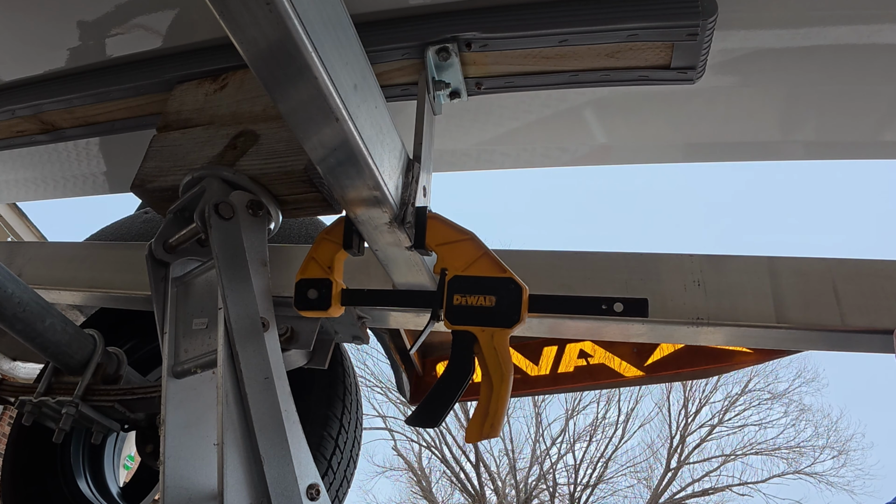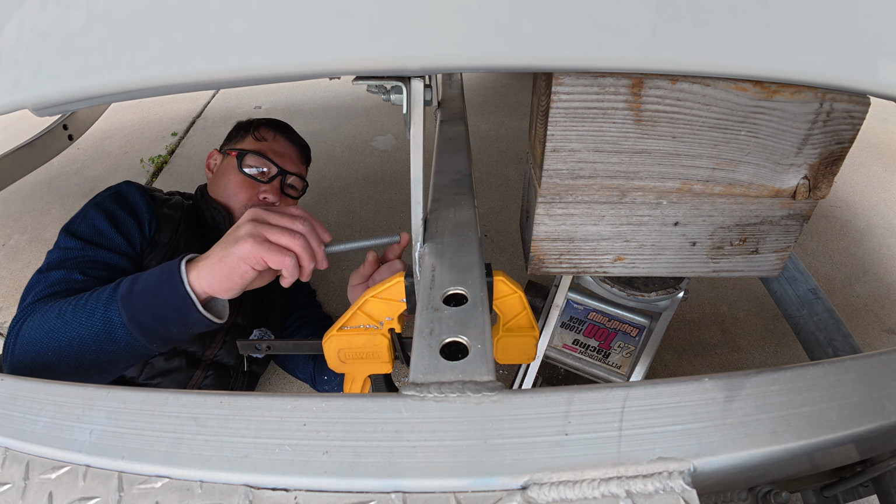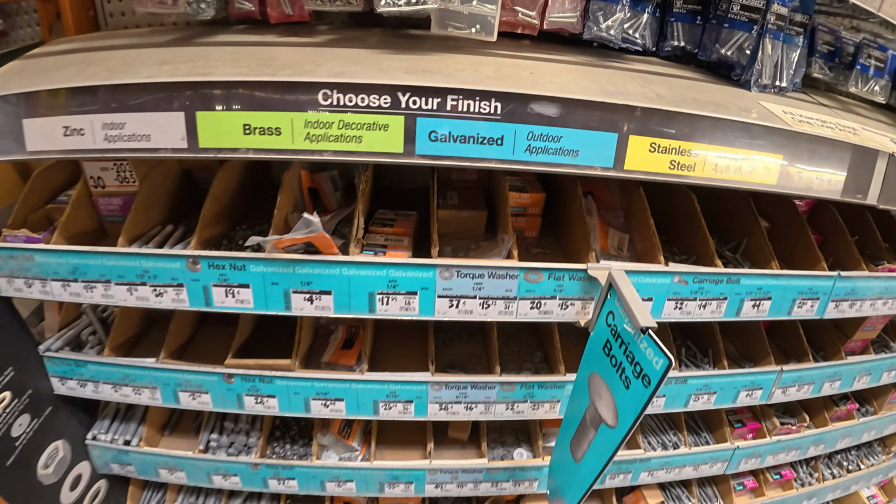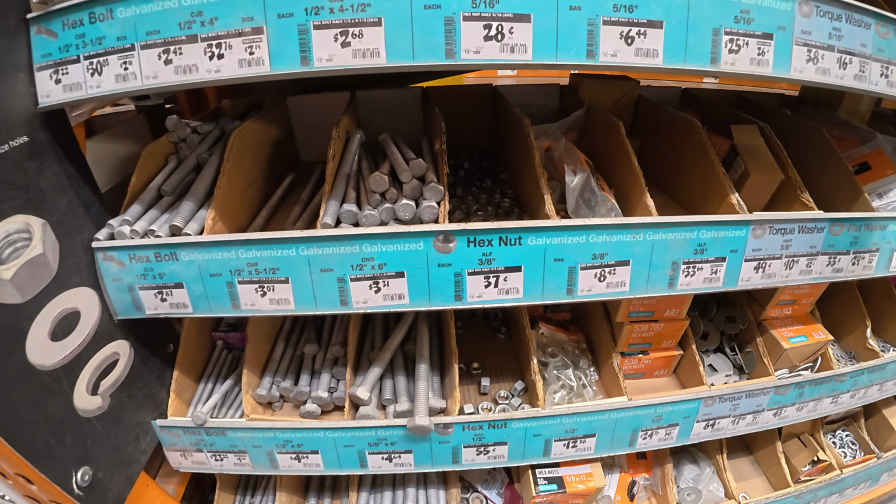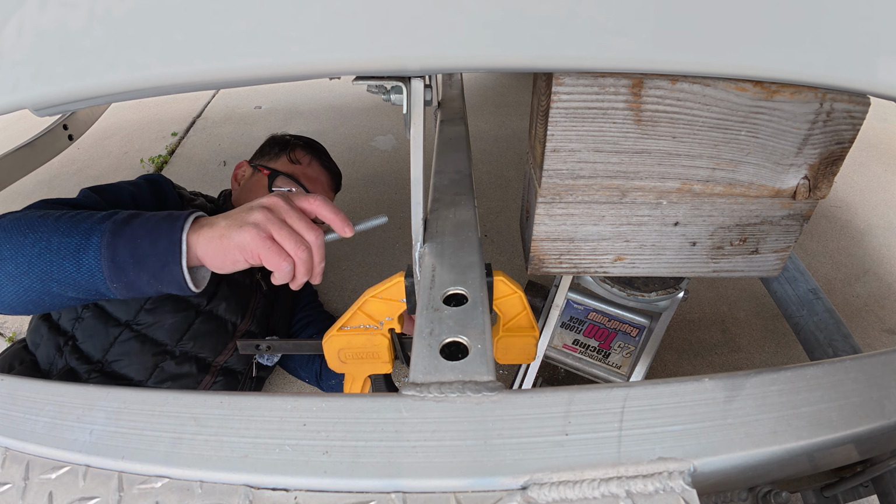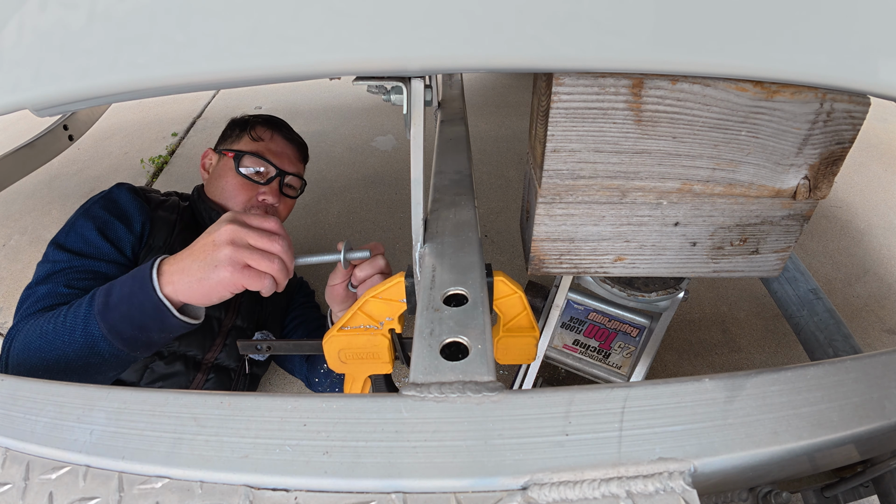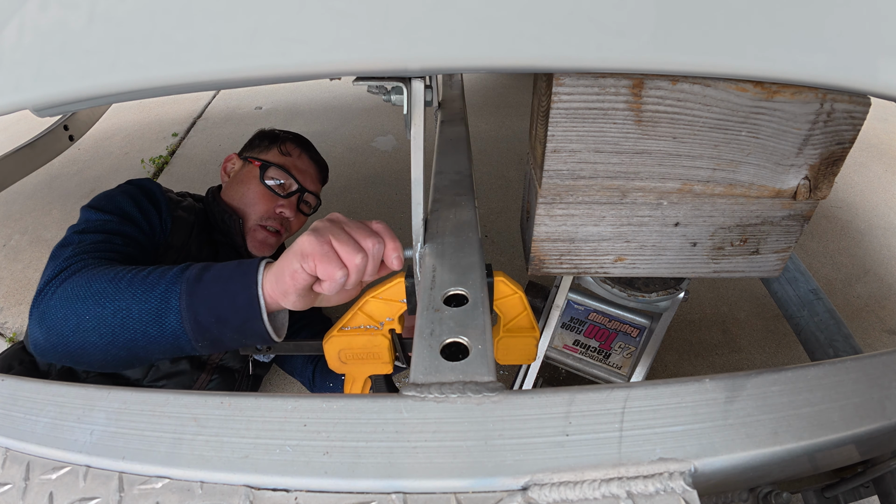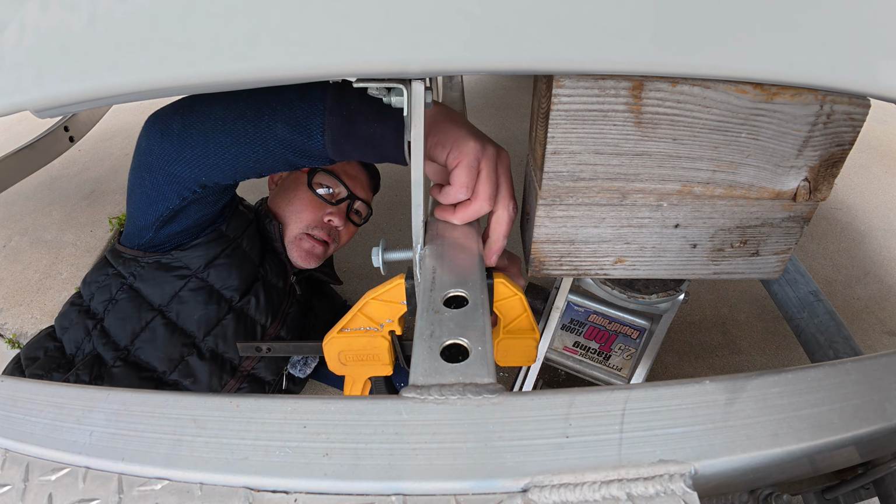And we made a run to the store earlier. There's gonna be 1/2-inch bolts by 4-inch. These ones are galvanized. I couldn't find any kind of stainless steel in the size. We're just gonna go bolt, washer. I think it's gonna be tight back here.